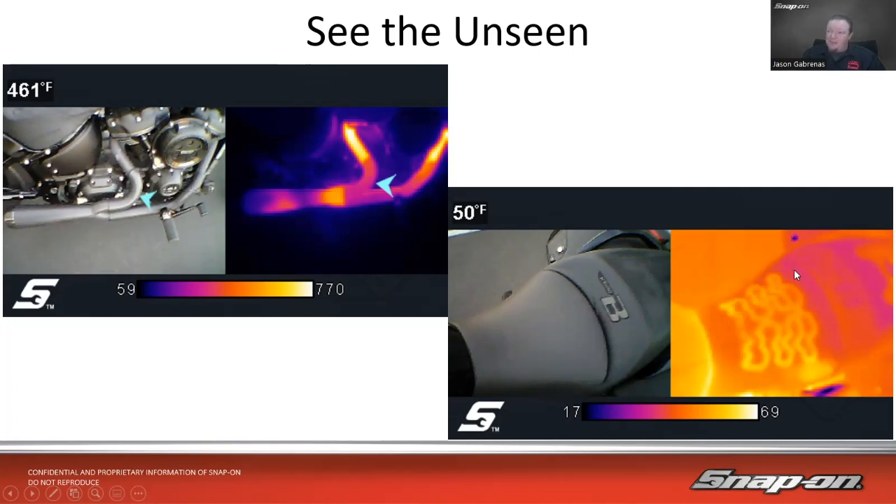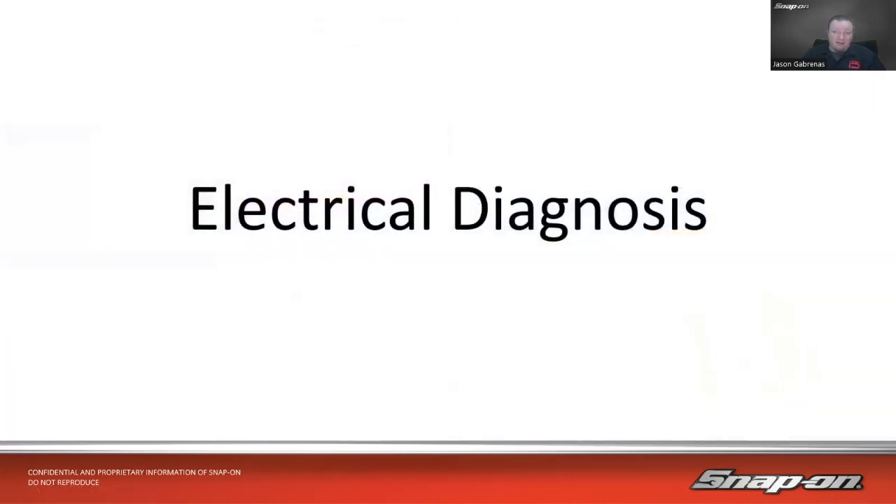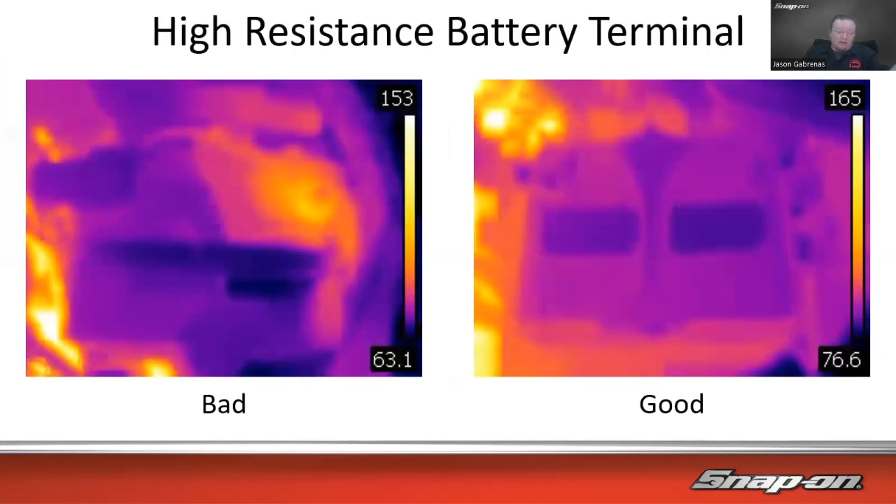But anyways, it allows you to see that, because if you were just to look at that seat, you would have no idea it was there. Maybe you can touch it and feel it, but being able to see it can help you figure out the problem, and it can also help your customer make a decision on what they need to do with their vehicle when you're diagnosing it. So probably the most common use that we talk about for thermal imaging is going to be for an electrical problem.